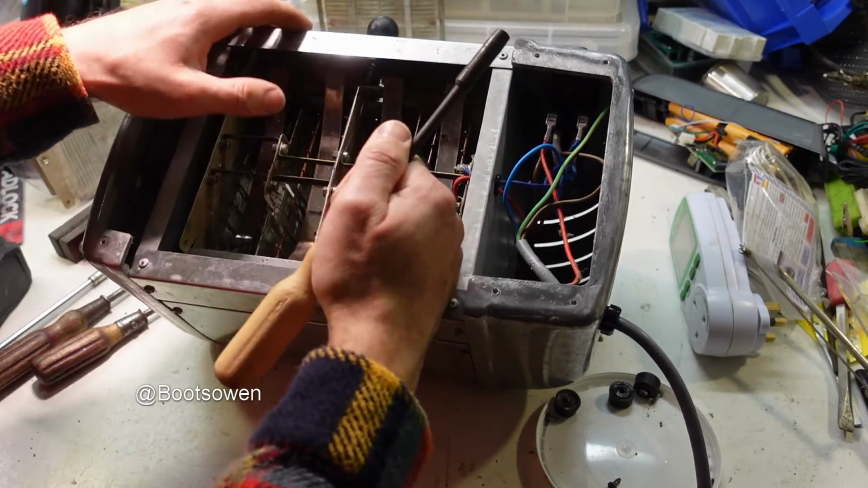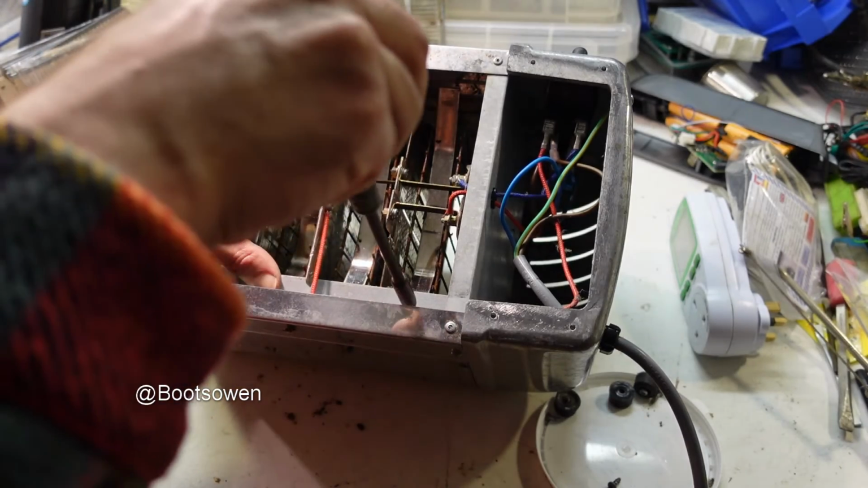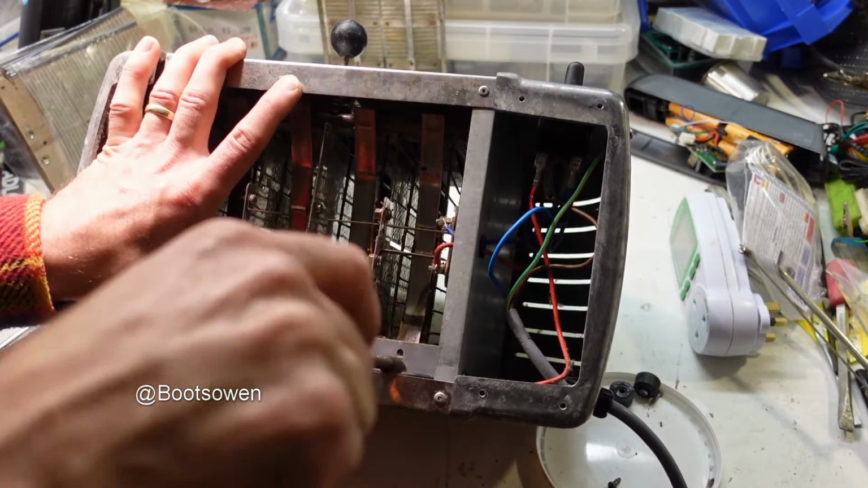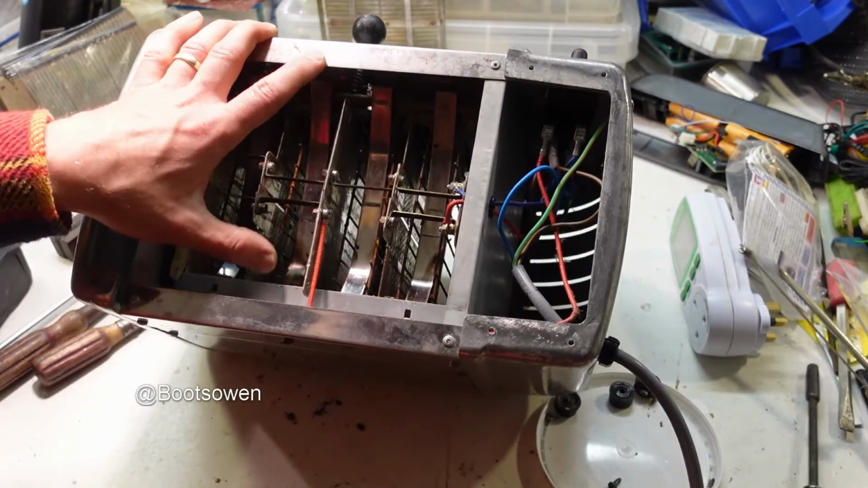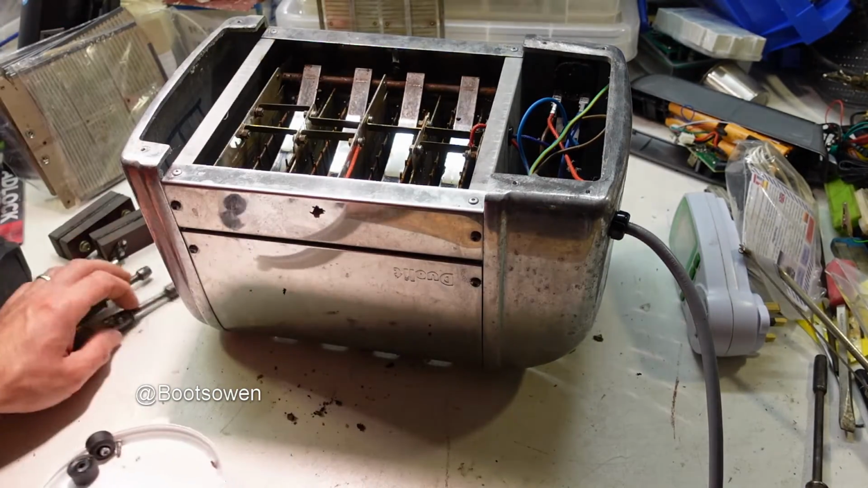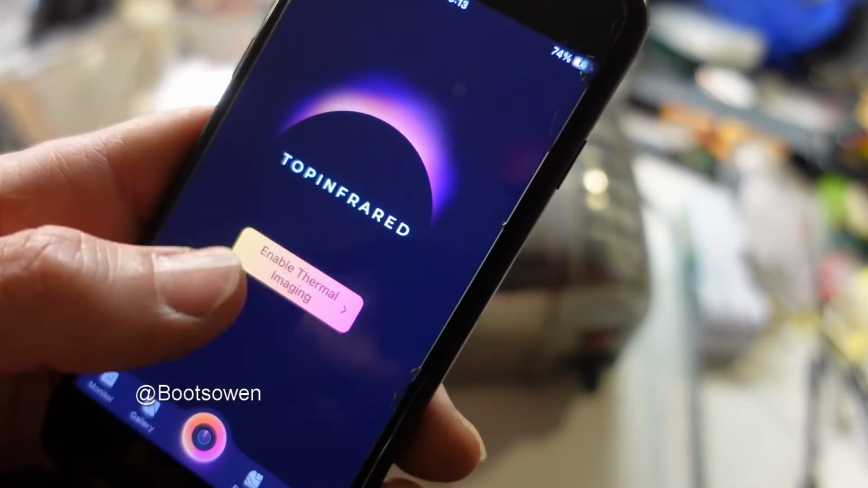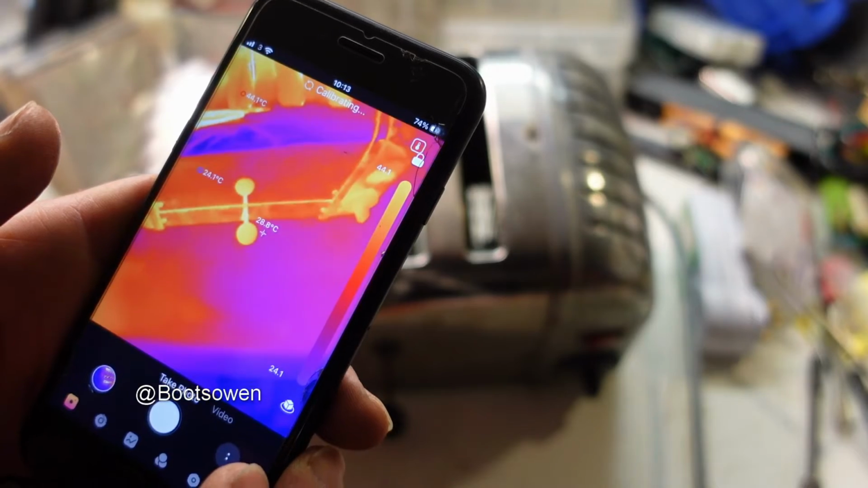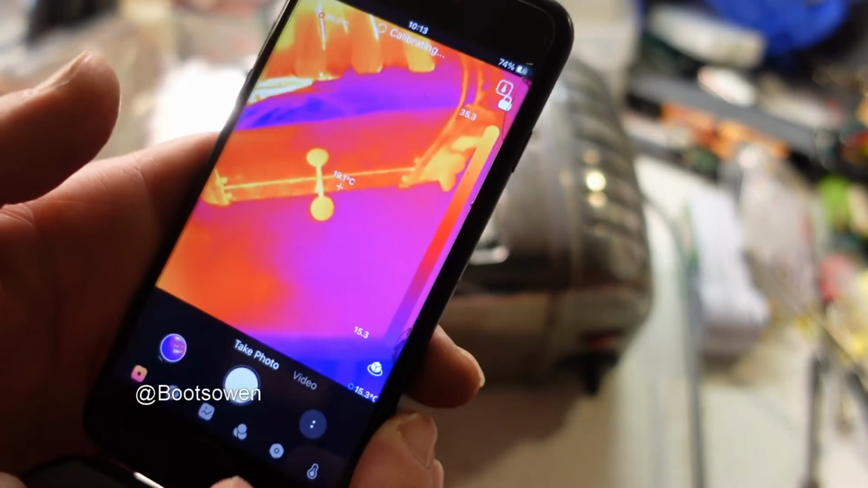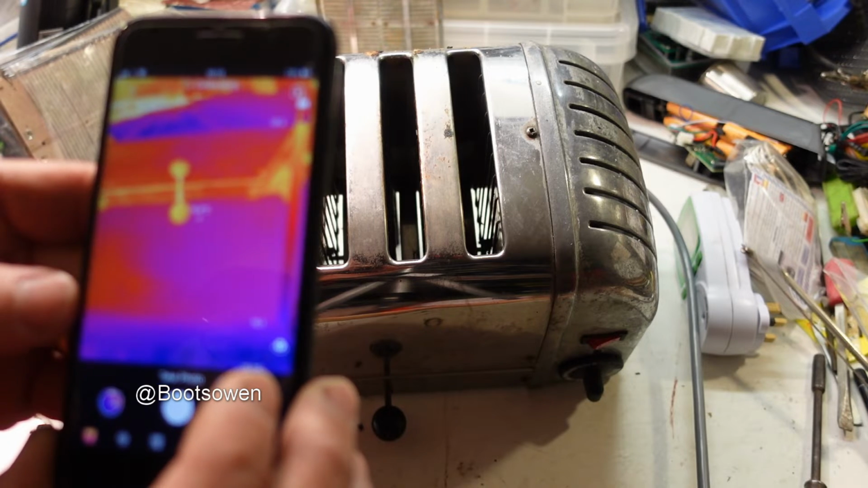Okay, and I'll slide this fellow here back into position. Hold the elements and tighten it up. Now, I'm happy to test it without the bottom on for the time being. Back here. Come on, phone. Enable thermal imaging. Confirm. I think you can set parameters and do all sorts of other things, but really, I just want to do... Let's take a video.